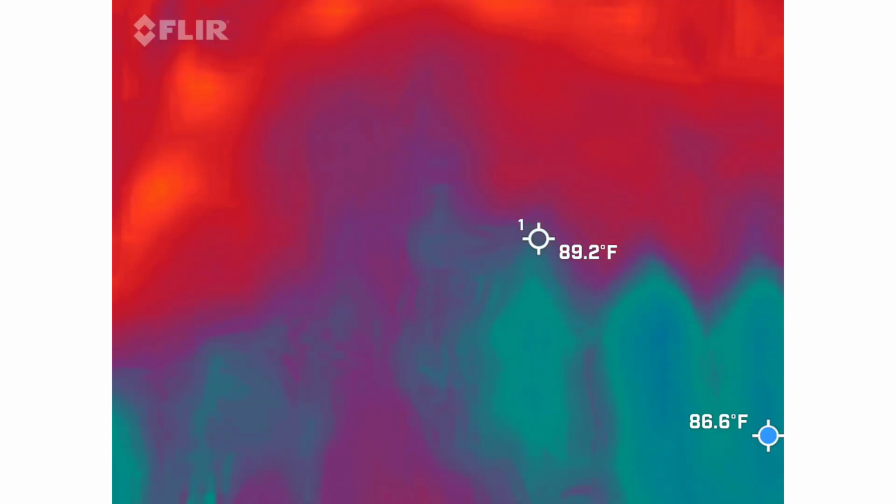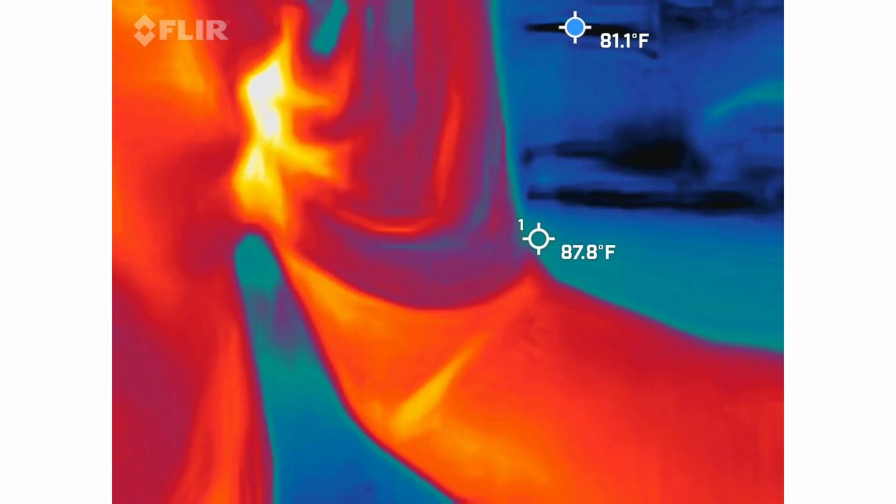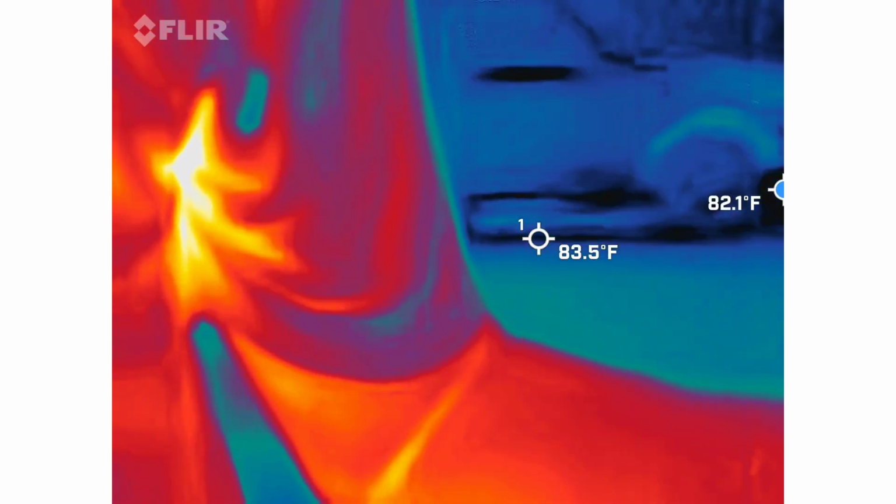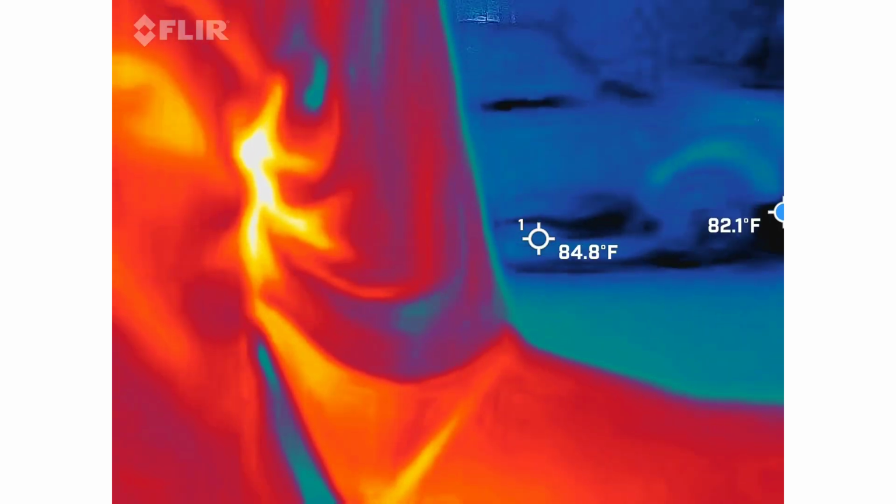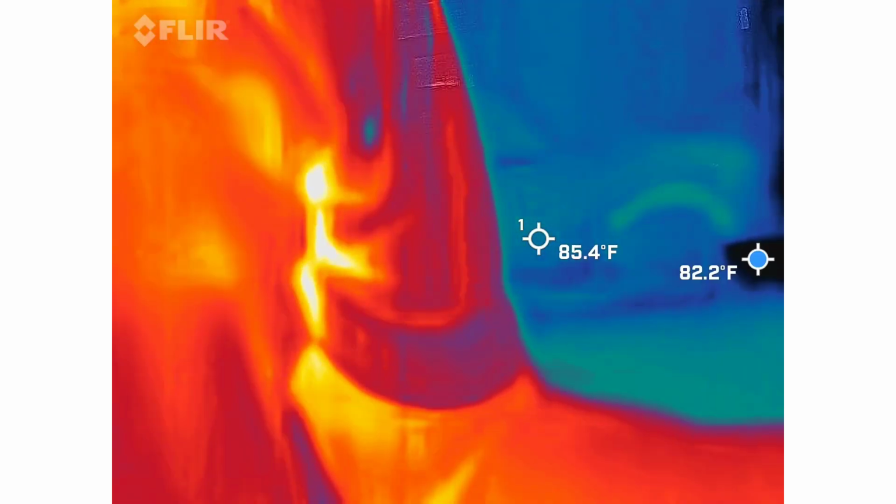But anyway, we're looking for blue and black spots with this. So those are going to be the colder areas. Now the other thing in there is a blue dot that's bouncing around. I'll put it off to the side. The blue dot is set up to find the coldest spot in the frame at the moment. So when I put it over that car right there, the window is probably the coldest thing in the frame.